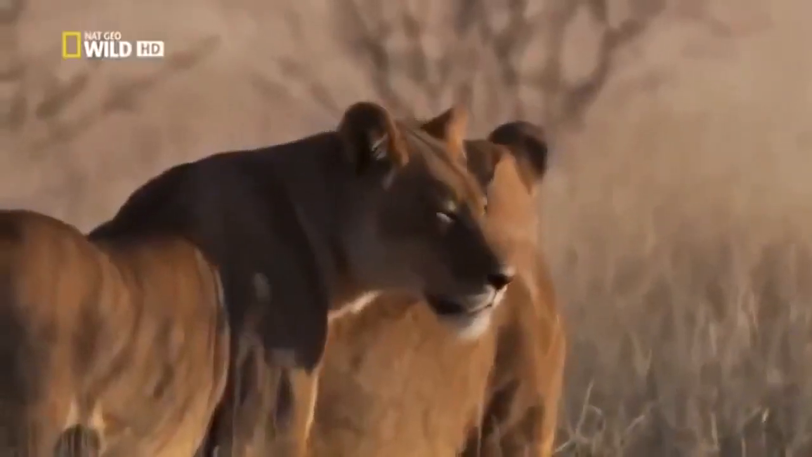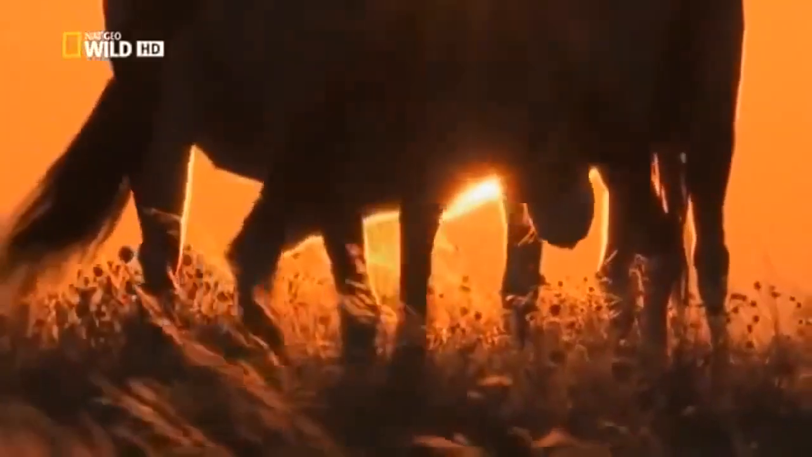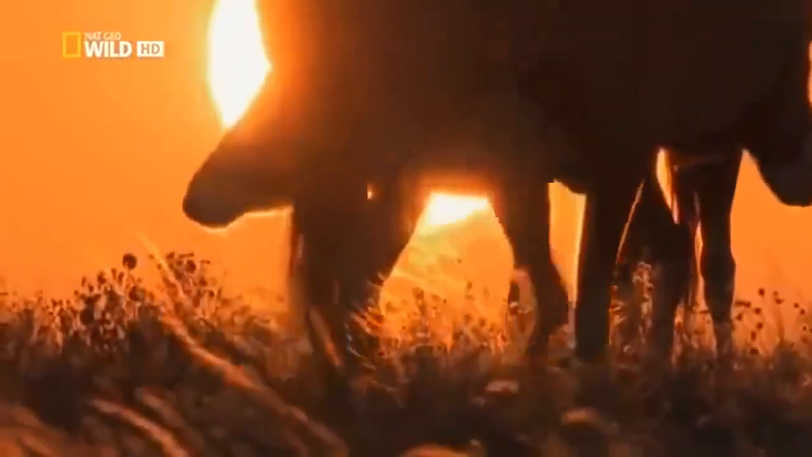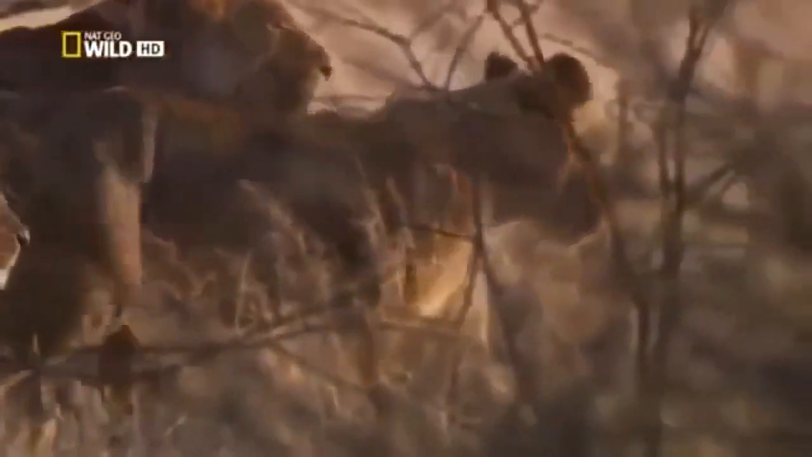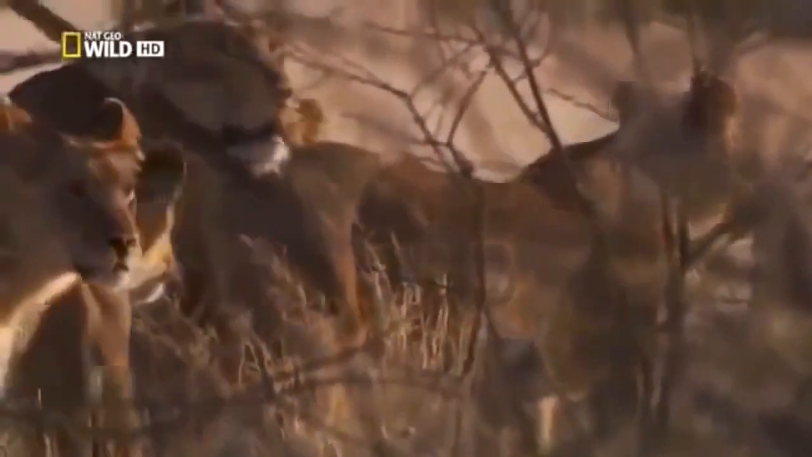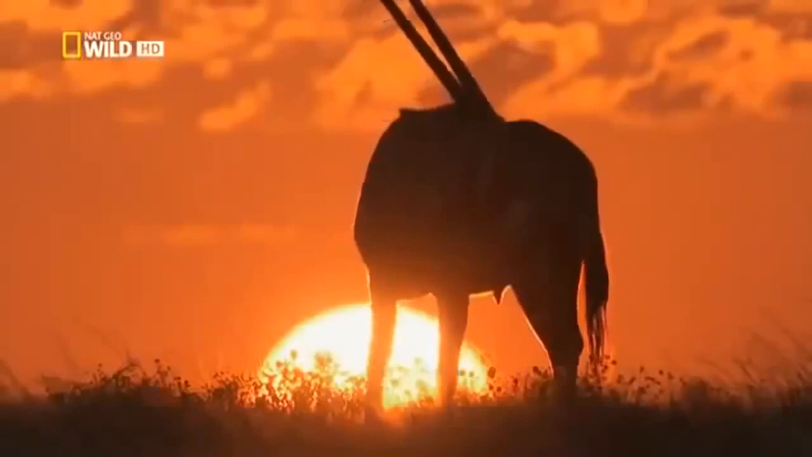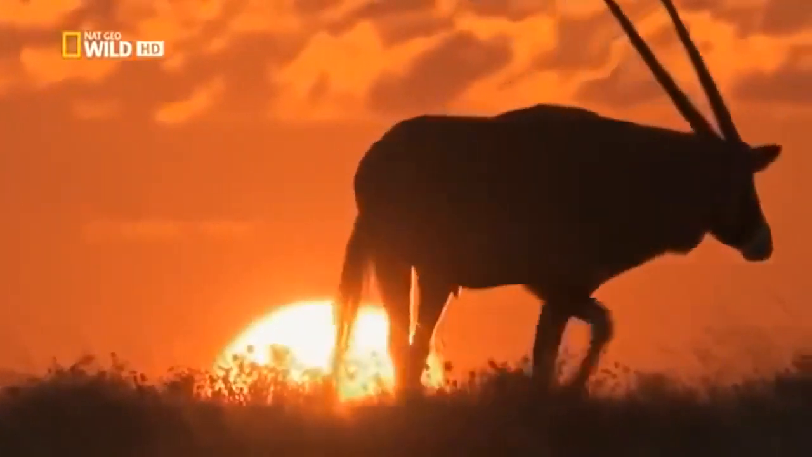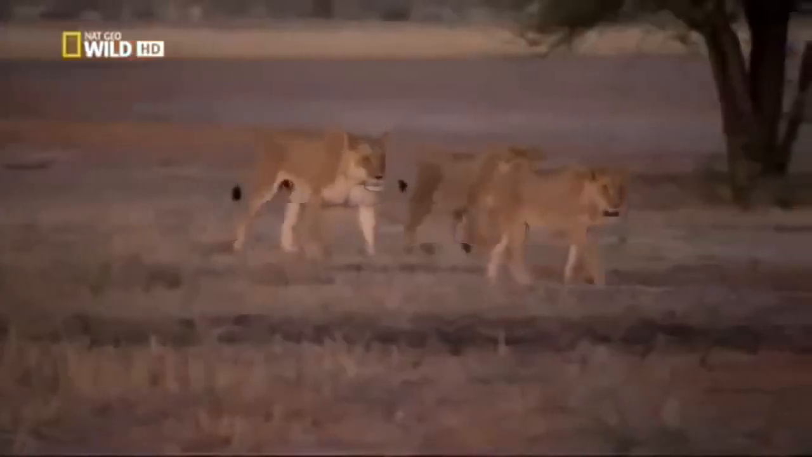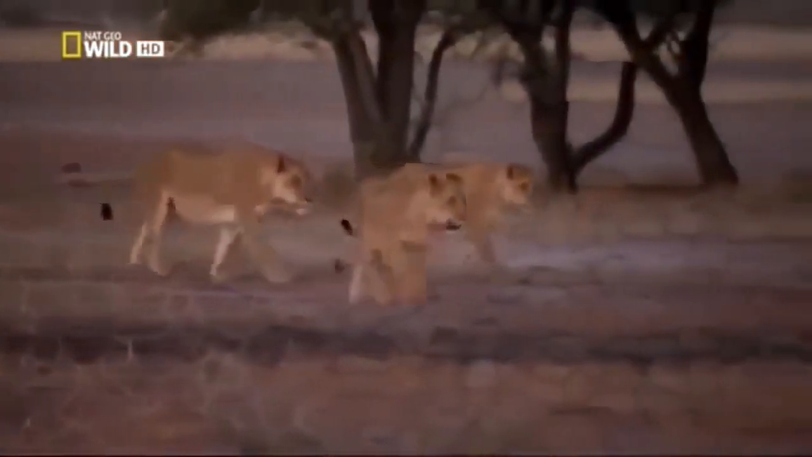As the sun sets, Mom gets up and prepares for a long walk. The nearest prey could be hours away. Her cubs are 10 months old now, big enough to keep up, and this family has hundreds of square kilometers at their disposal. For the cub's mother, the night's work is just beginning.